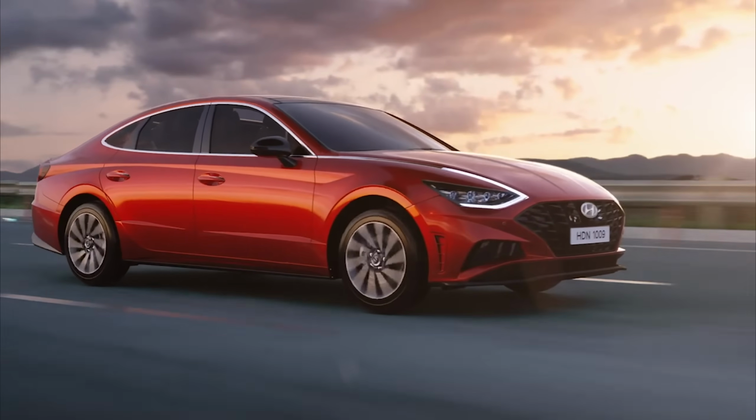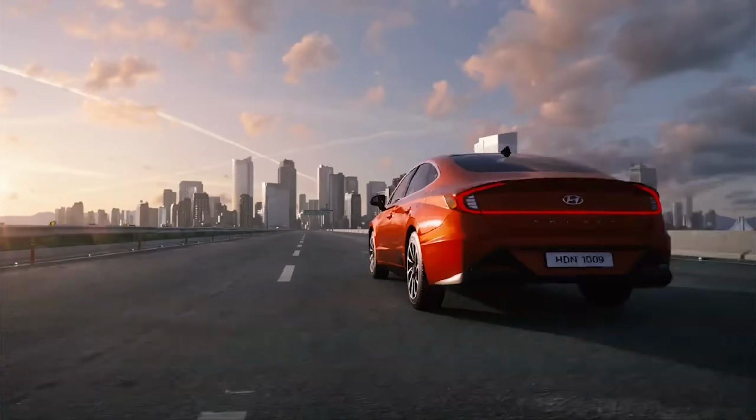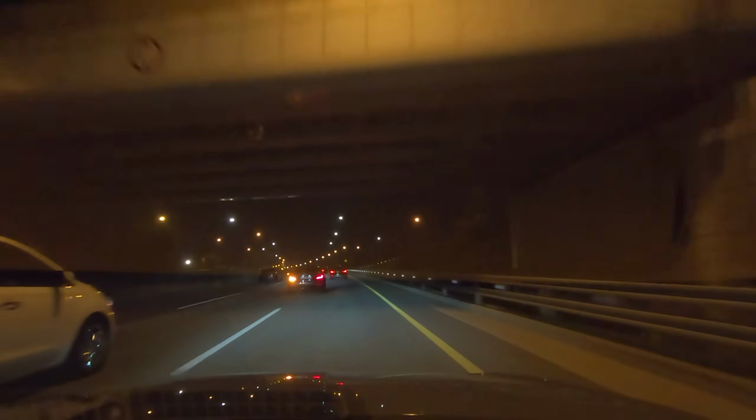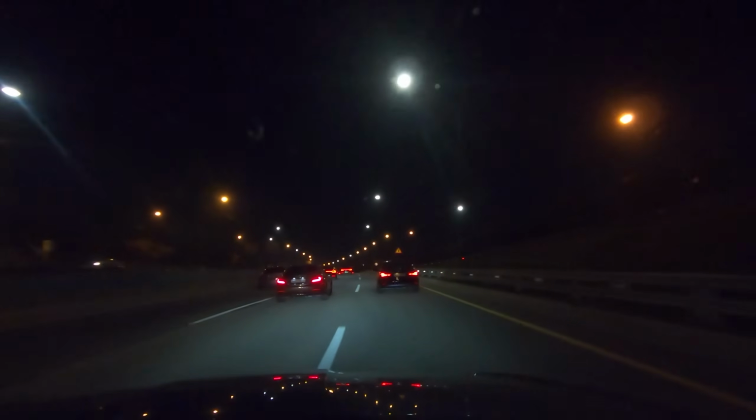The engine feels more eager climbing up the RPM, and it feels less stressed even when you're going up the hill. And I really do love the 8-speed automatic. It really shifts much quicker compared to the regular 6-speed from the regular Sonata. Now look at that.